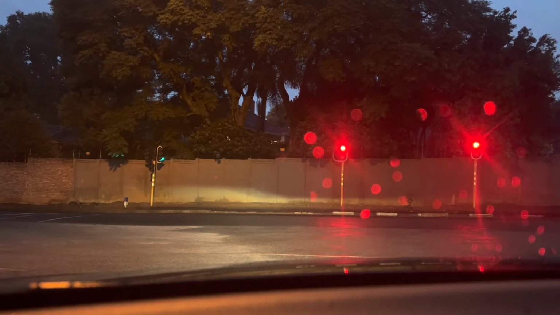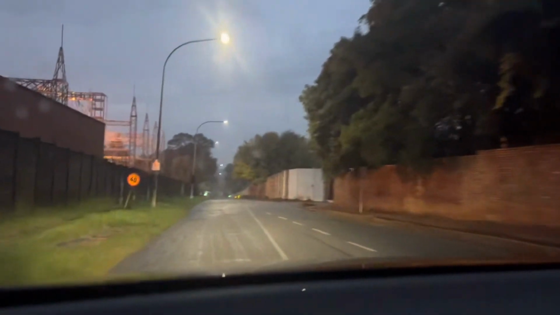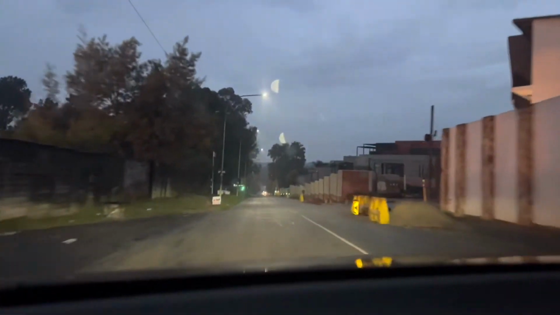But in the meantime, let's look at how South African drivers are driving, and we are also going to be looking at our traffic lights. Growing up, we used to call them robots. Of course, there is no traffic. It's after 6 in the evening. It's been a while without doing the night drive.